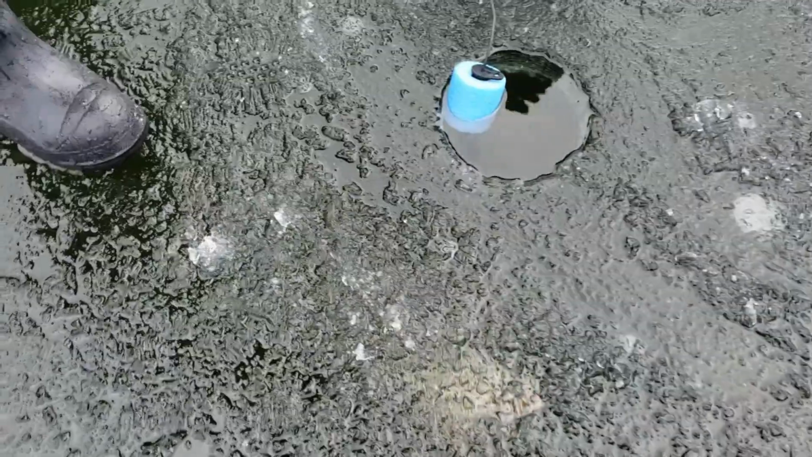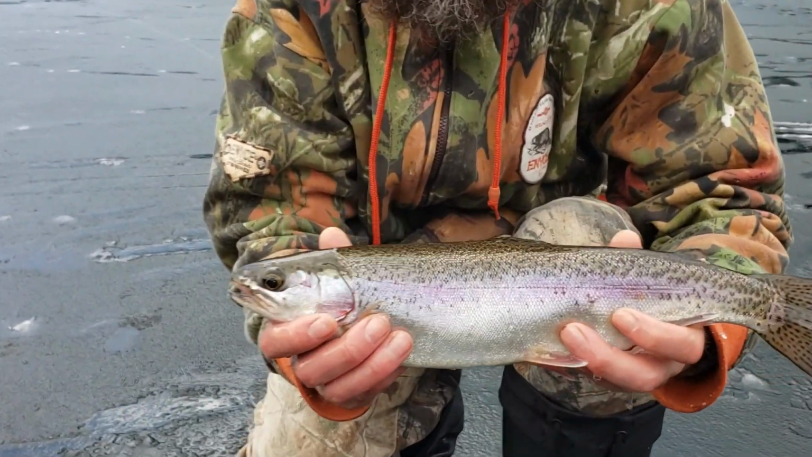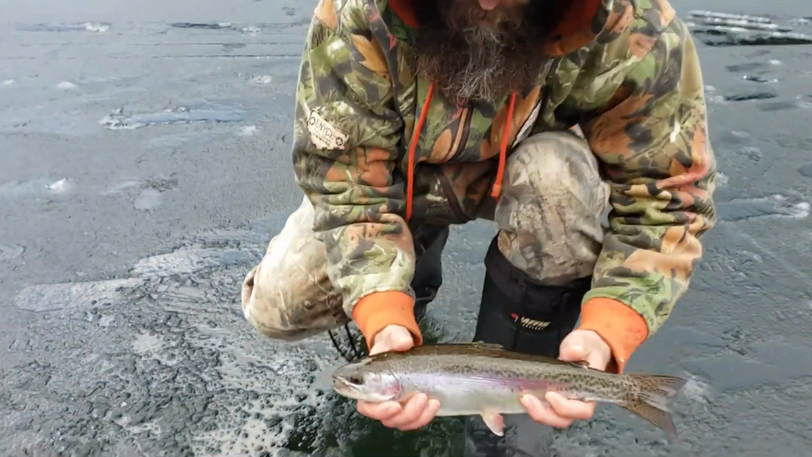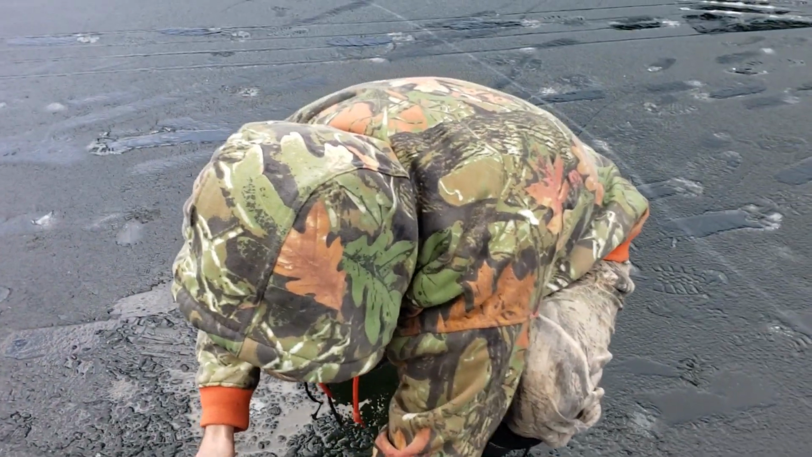Oh, you're on a tank, dude. Pull that transducer out of the water. Oh, that's a tank, bro. Oh, look at. All right, buddy. There we go. That's a beautiful, nice rainbow. Beauty. Okay, let's get this guy back. Off he goes.